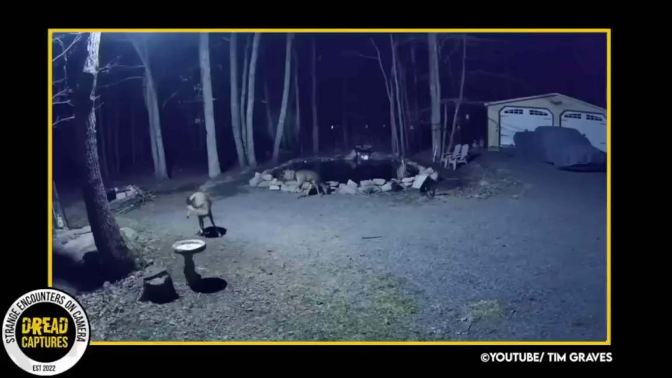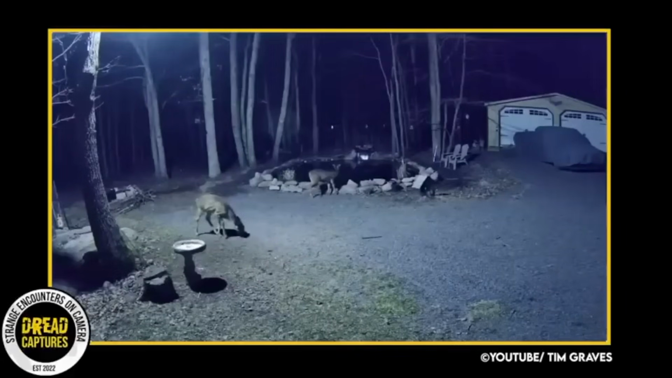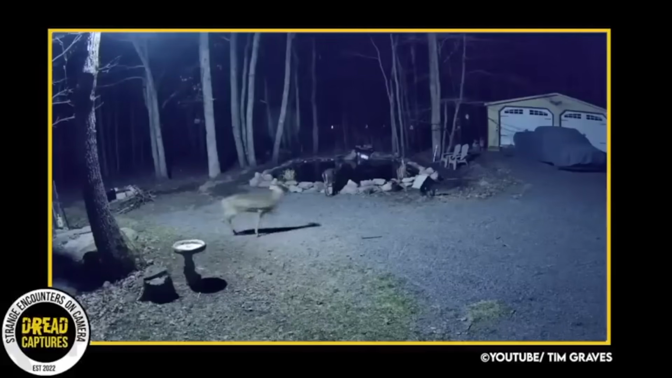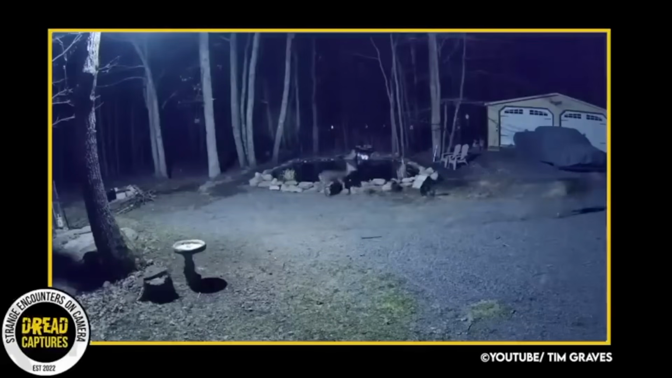A home security camera captured this footage of a few deer enjoying a late night drink. You can see the deer just doing what deer do. After a few seconds of video, you can see the deer in the forefront perk her head up. She senses, and most likely smells, something is coming their way. As she takes off, that's the signal for her friend to follow suit. And before we can even see what they're escaping from, they're gone.